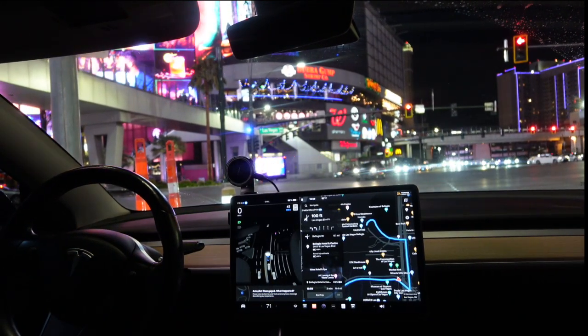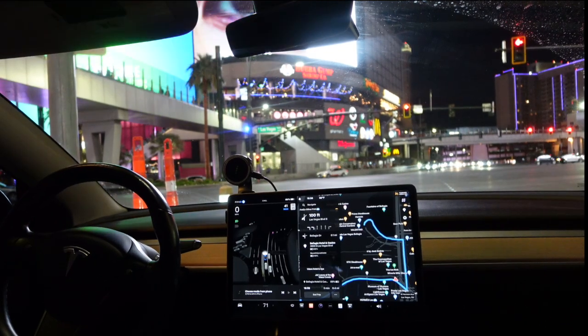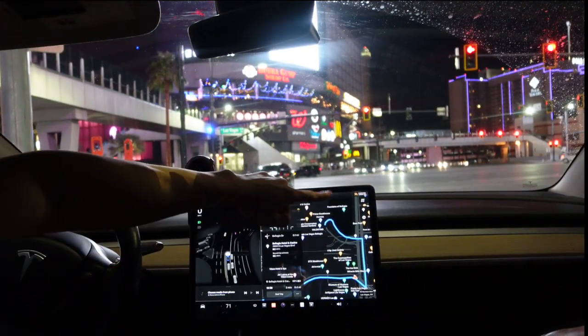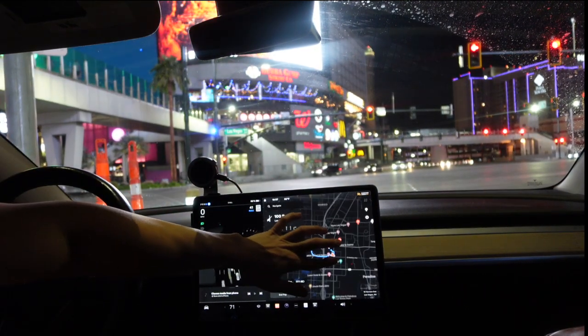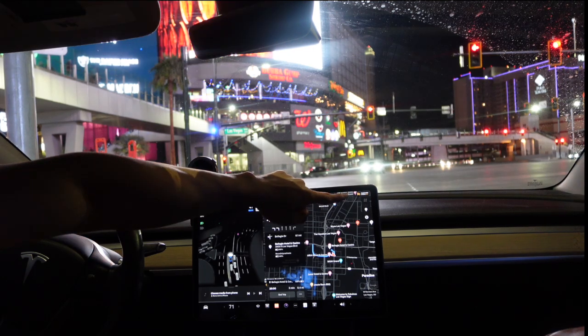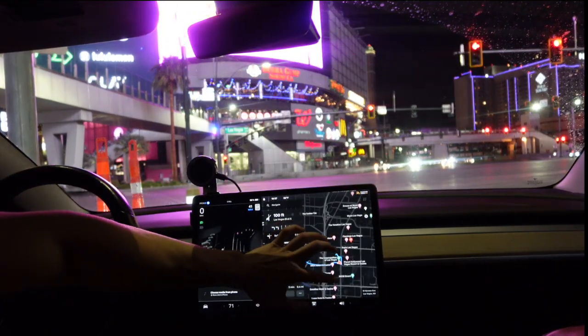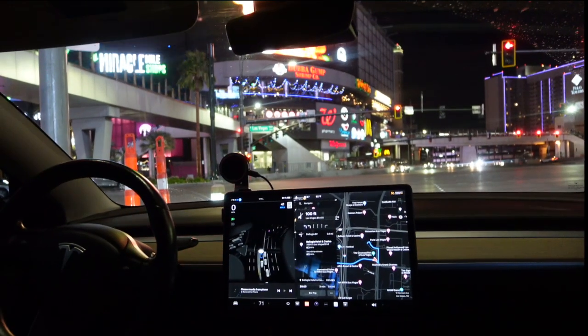So we're at the middle of Las Vegas right now. This is the middle of Las Vegas. There's the north part of the strip. Can you see my fingers? Let me move the map. The north part is the strip, the south part of the strip, and we're right in the middle. So Bellagio's right in the middle, right in the middle of traffic.